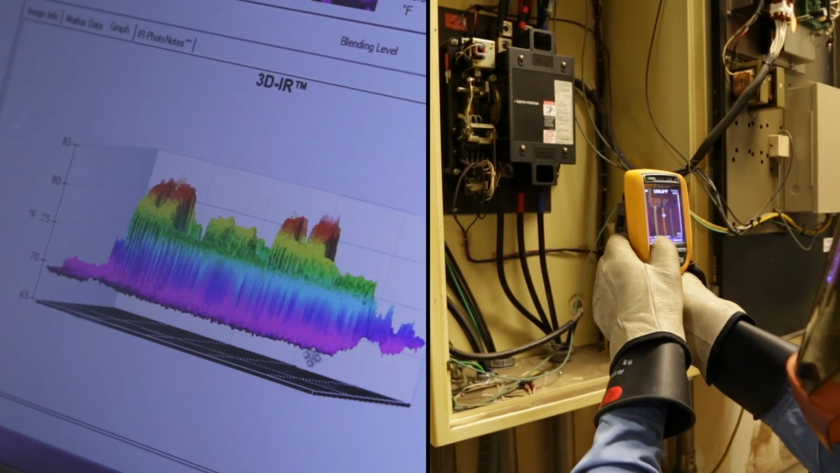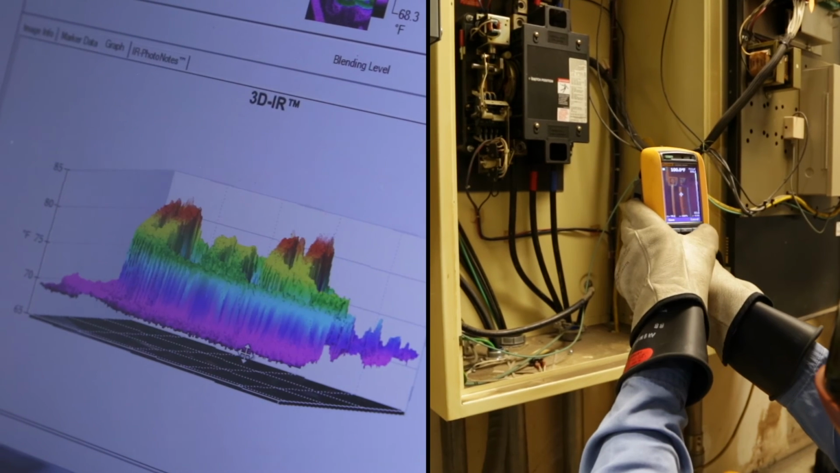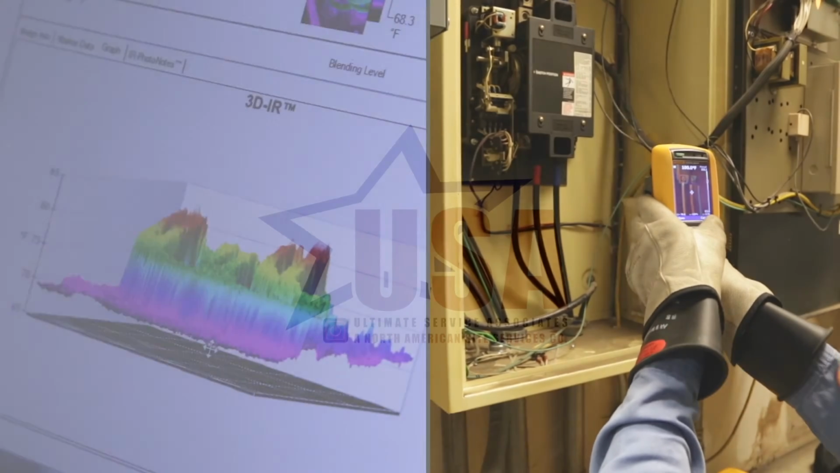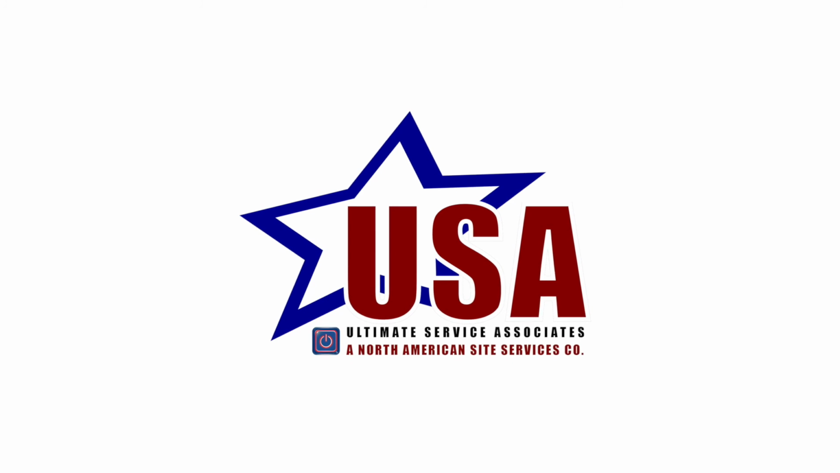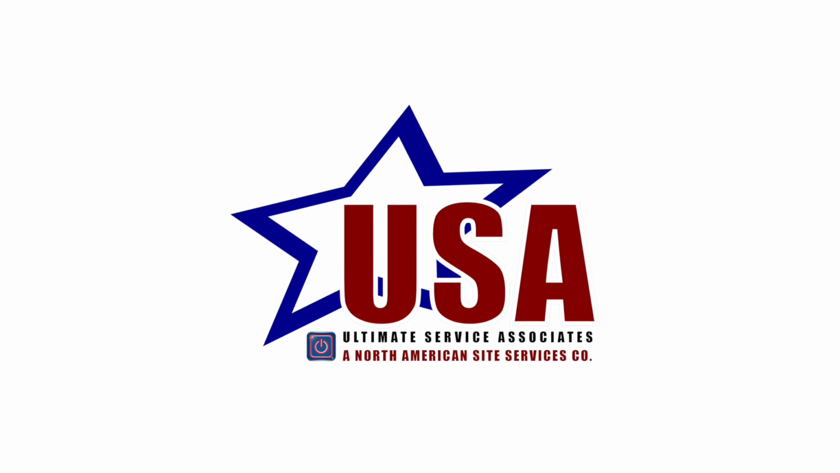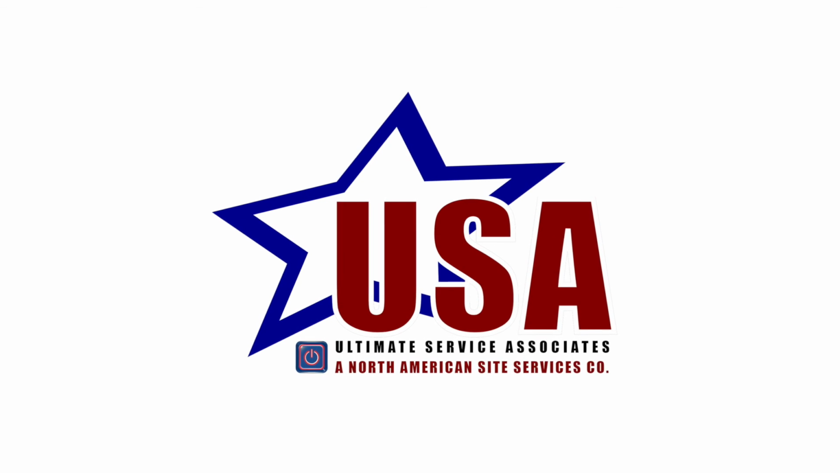Thermal imaging inspections have become a very important part of generator and transfer switch planned maintenance programs. Following the correct procedures within a planned maintenance program can considerably reduce maintenance costs and unplanned outages due to equipment failure.